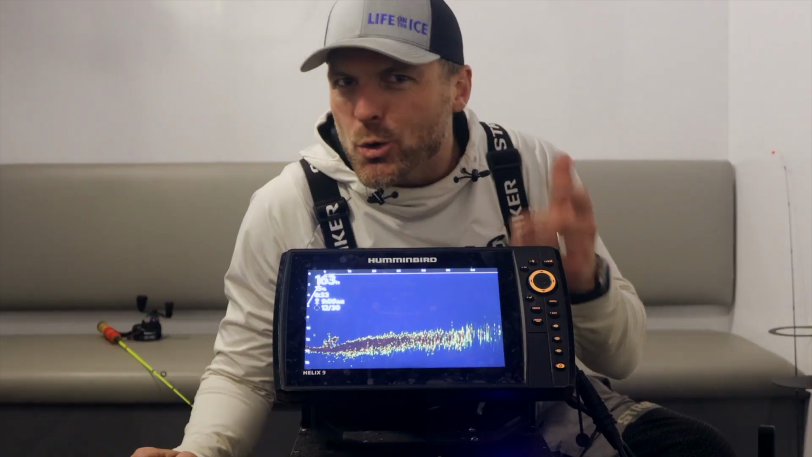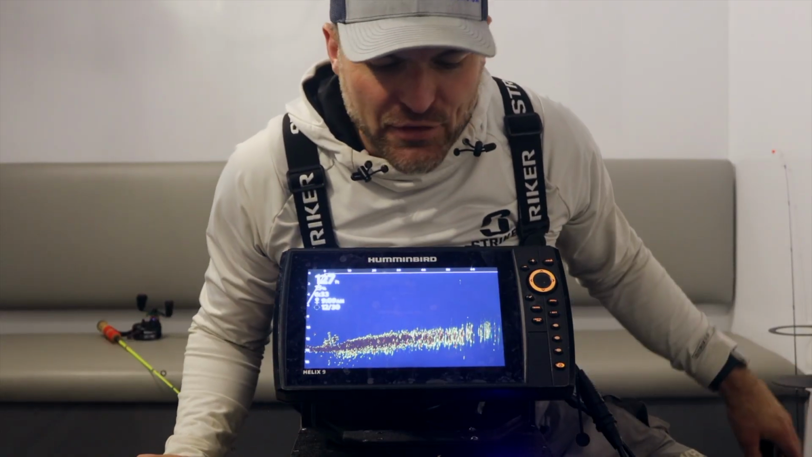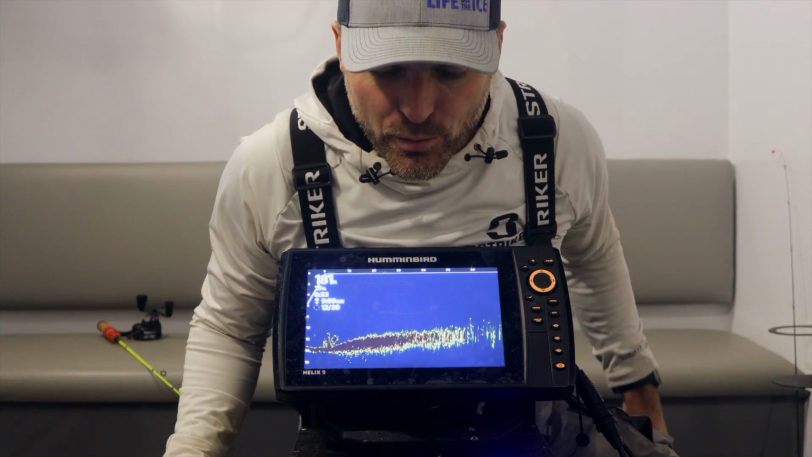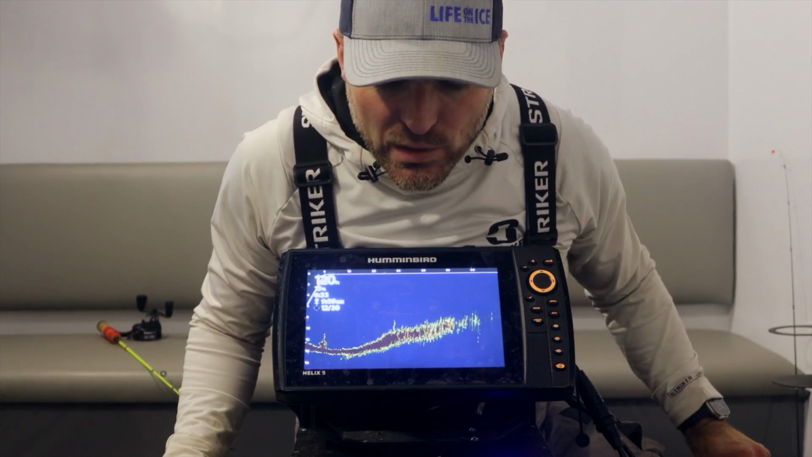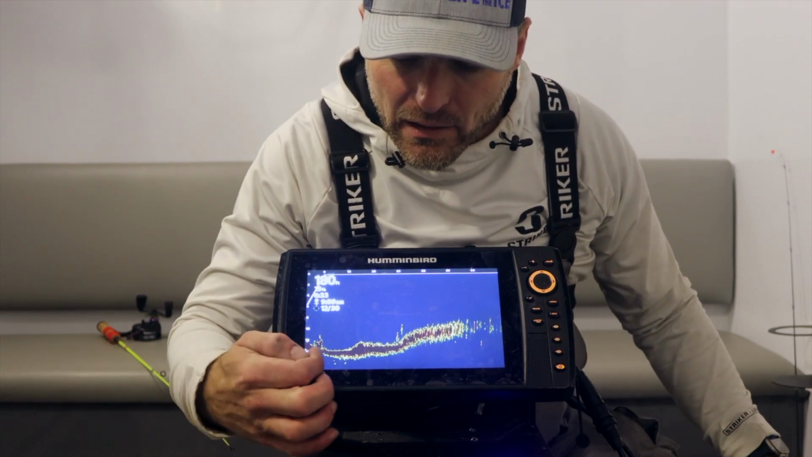So I don't have a whole lot of patience when it comes to this. Crappies, you know, they're around, right? And I know that. And they're not below us right now, so I've switched over my live imaging to forward mode, and we're just doing a little searching. We're seeing we got the weeds to the left, which I know are there. This is where we're at.